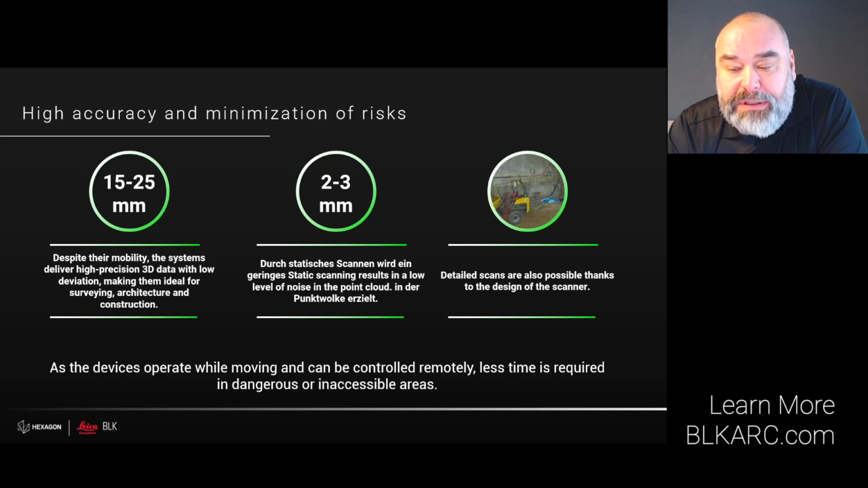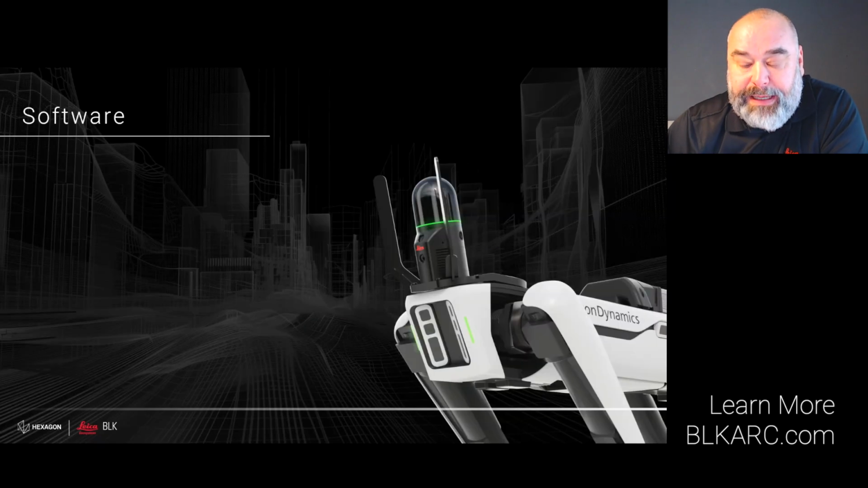Our robust triple SLAM system, we call it Grand SLAM, which includes a visual SLAM, a LiDAR SLAM, and an IMU, performs exceptionally well and ensures highest accuracies. The relative accuracy, such as measuring the height of a button or width of a door, is typically 1 to 3 millimeter, primarily influenced by the noise in the scan. For reduced noise and increased density, you can add static scans, as I mentioned before, a unique feature for a mobile laser scanner.